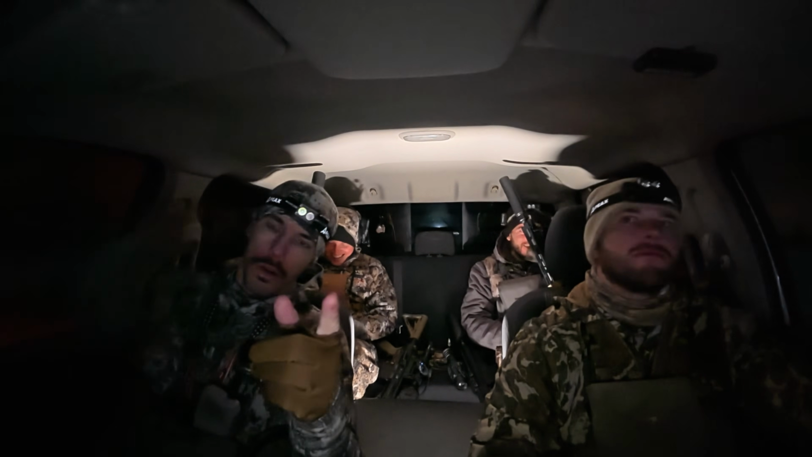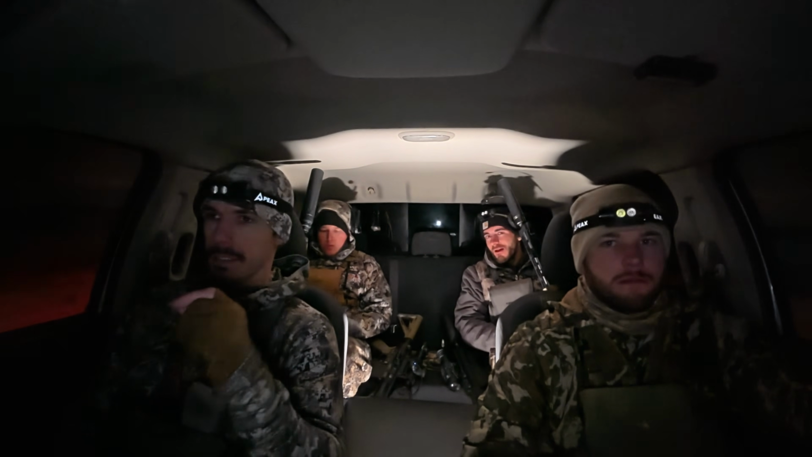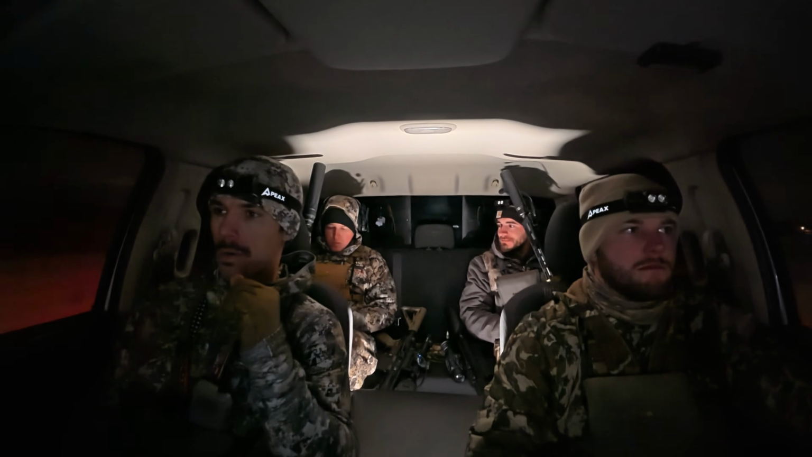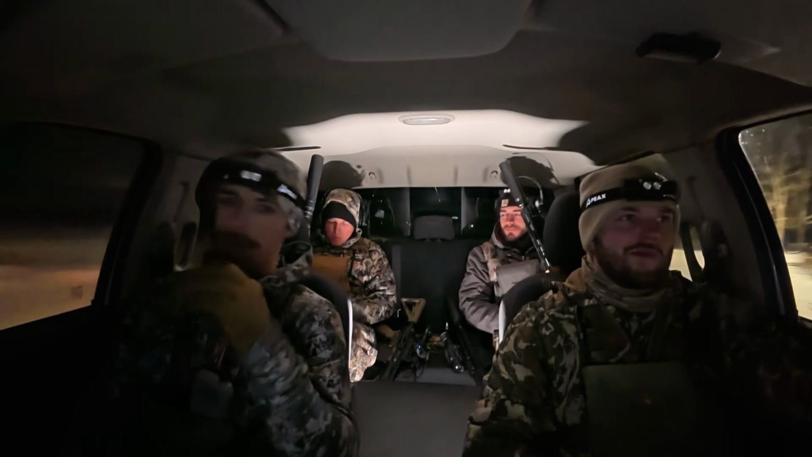But we're heading to the next spot. Hopefully, they're moving right now, so hopefully they will start committing a little bit more, and action will pick up. So we're going to get on to the next spot.